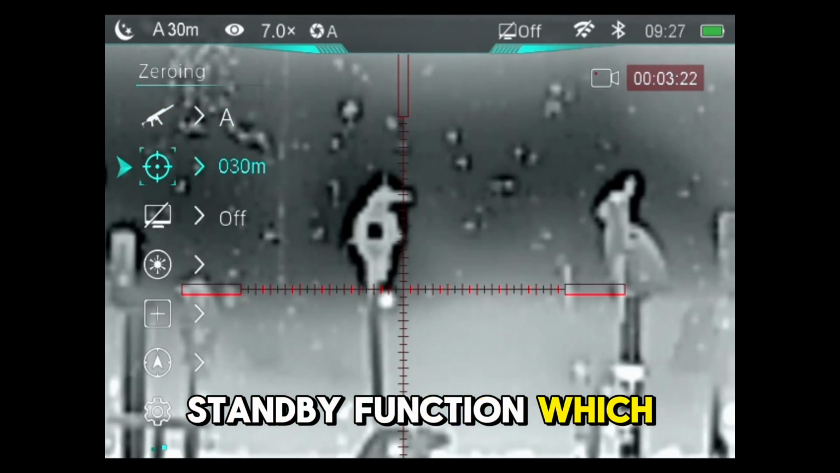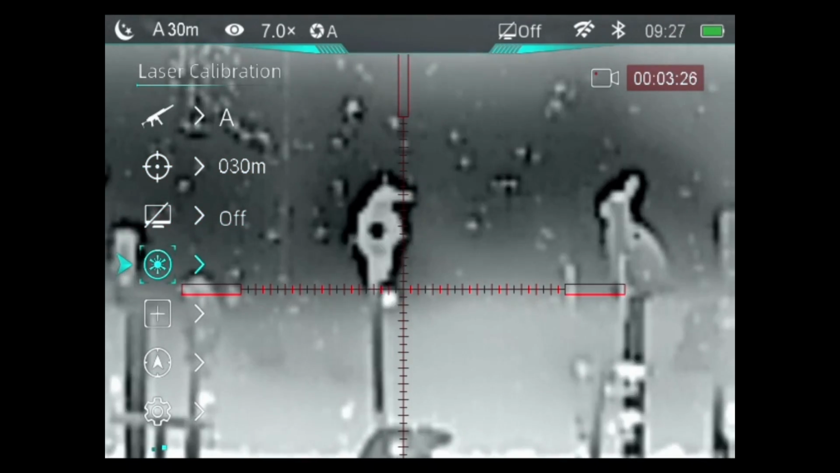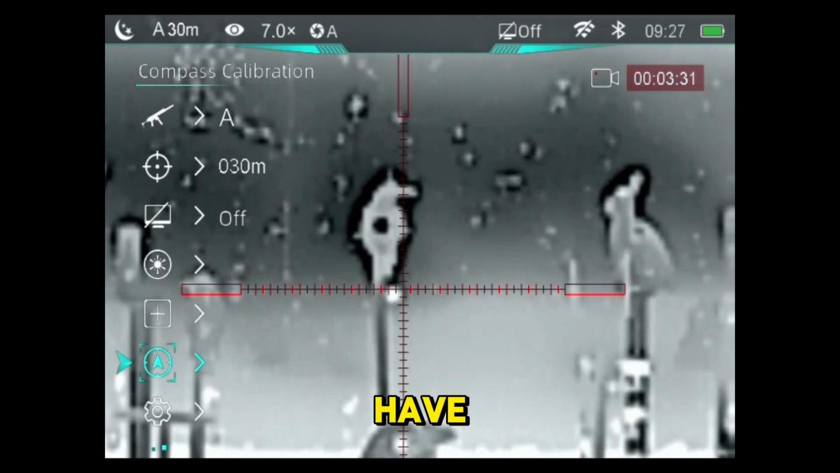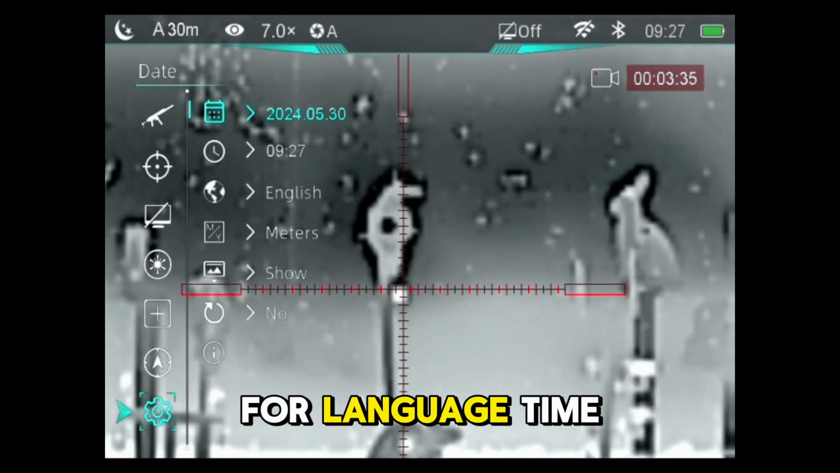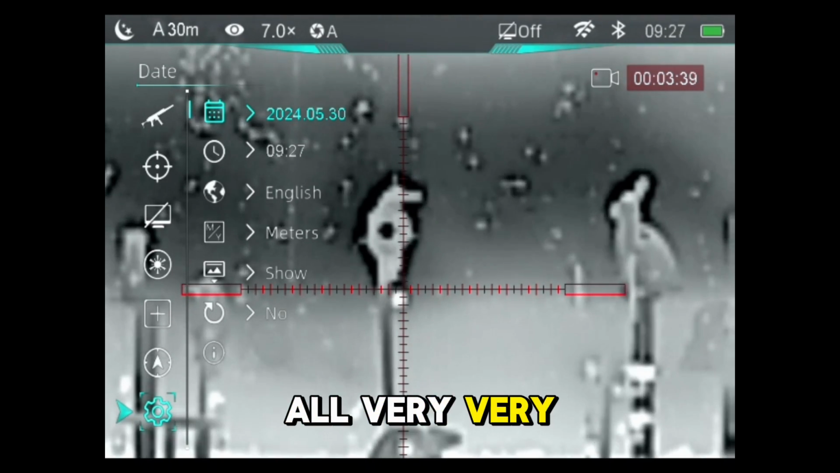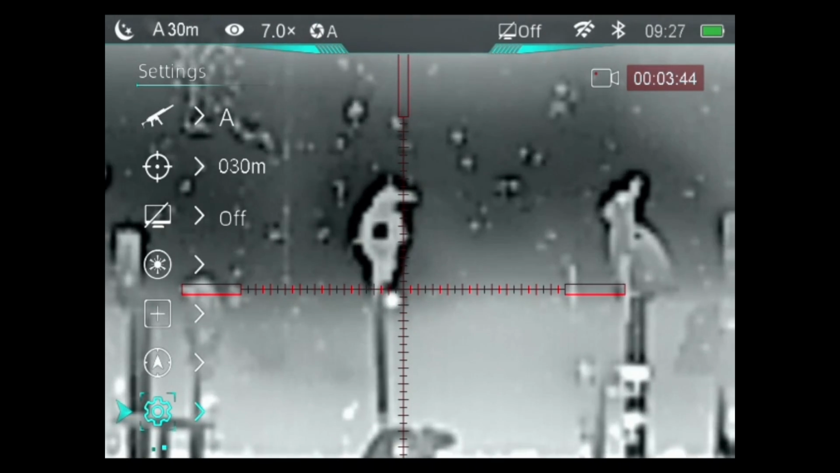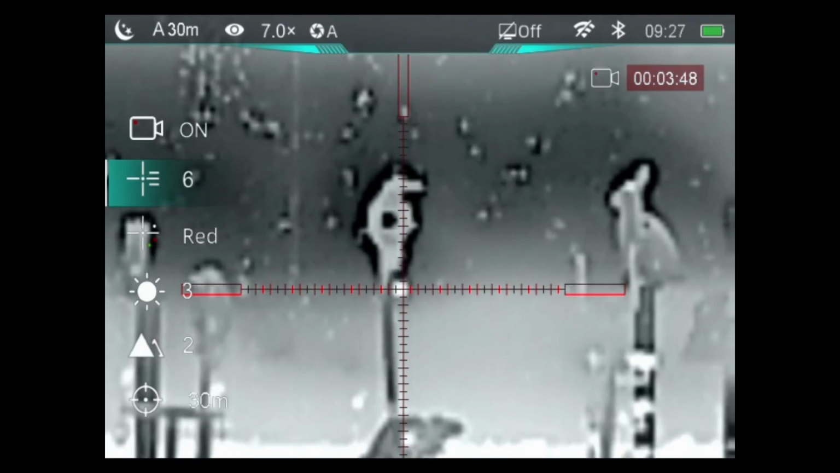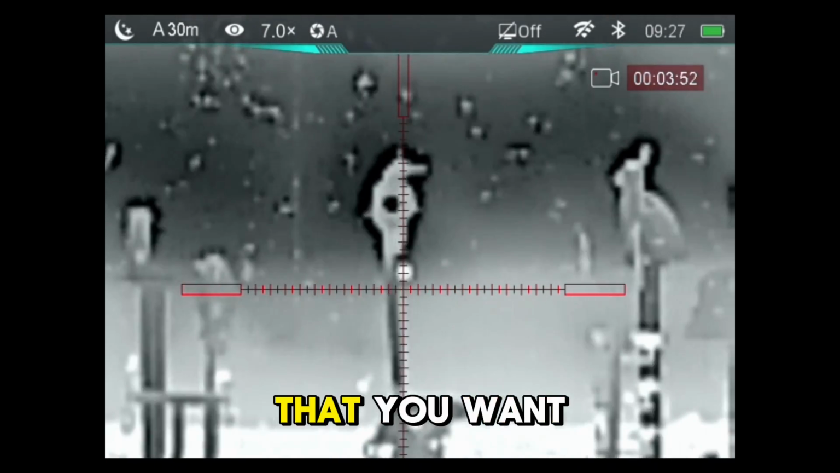There's a standby function which I've switched off. I'm not entirely sure what laser calibration is. Compass if you get lost. And then you have your standard kind of setup for language, time, that kind of stuff. All very, very intuitive to use, to be honest. And even in the dark, when I've been on, it's very, very easy to locate the function that you want.